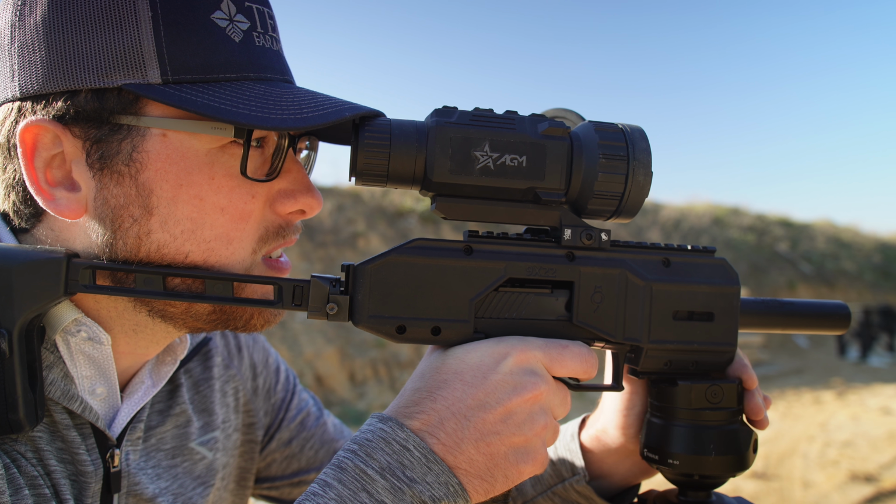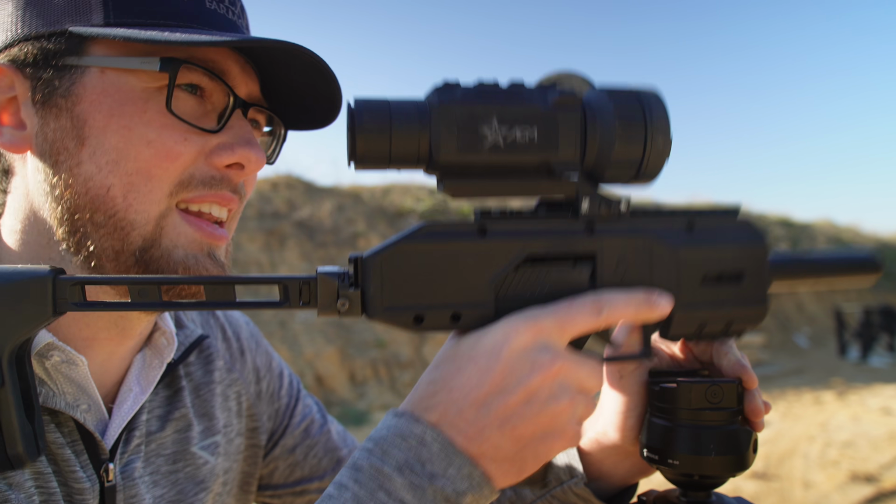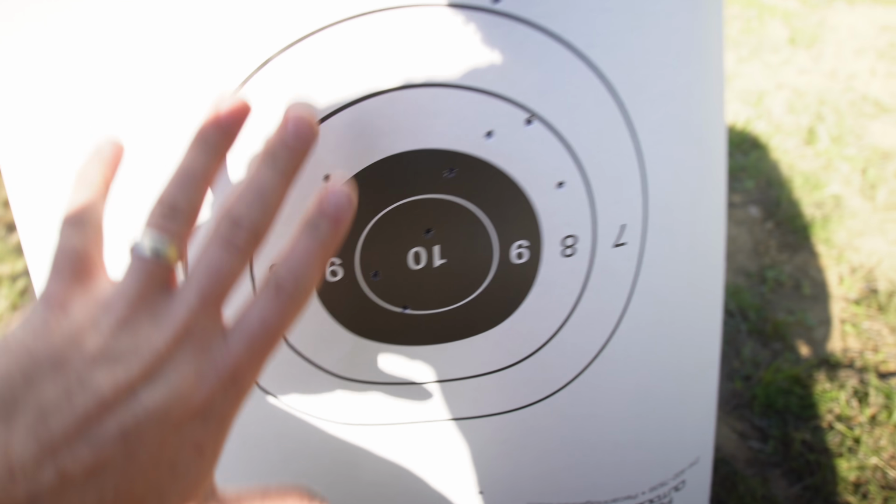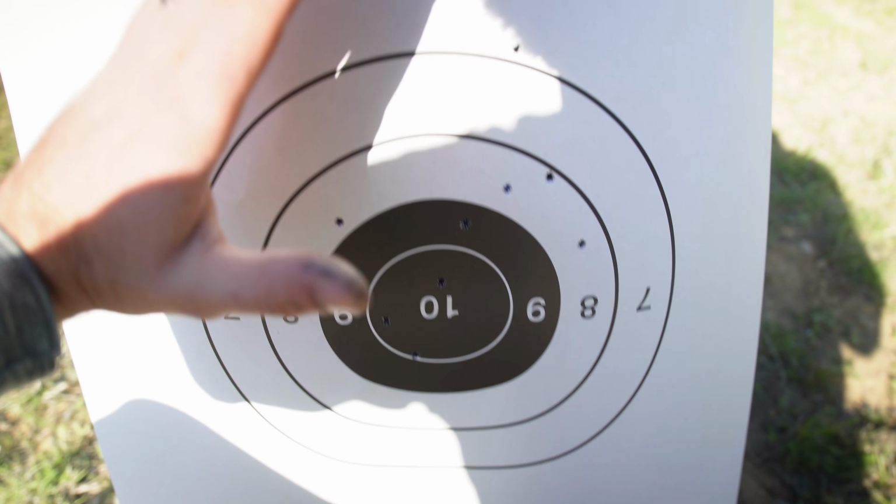until we're sighted in, and then we'll see how it goes. So I have not made any adjustments at all in this group, and this is how I'm grouping at 50 yards. So not the best, but like I said, we're going to be shooting 25 rounds within 2 seconds.